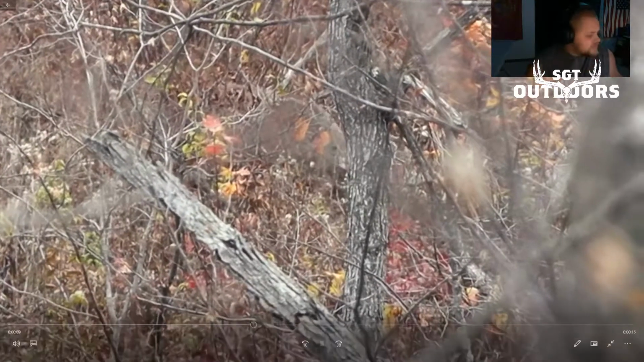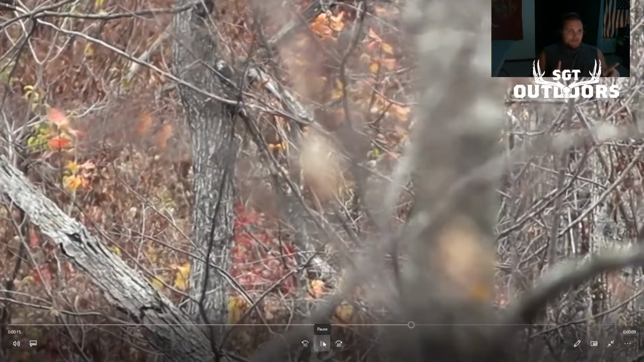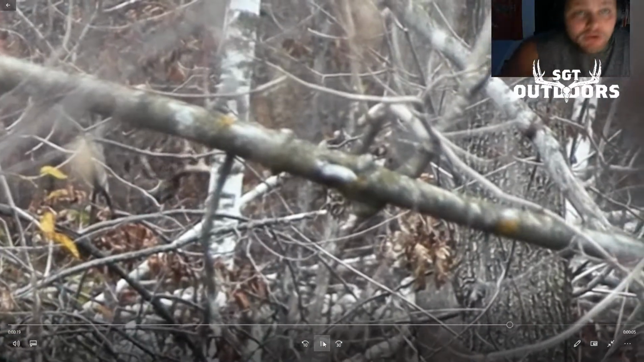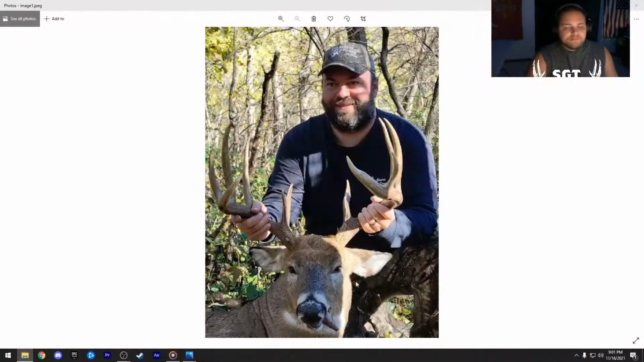My cameras, they have not slowed down. The amount of different deer has slowed down for sure, though. We can pull up, let's pull up the cell cam quick. Let me show you some cell cam stuff. All right, with doing that.